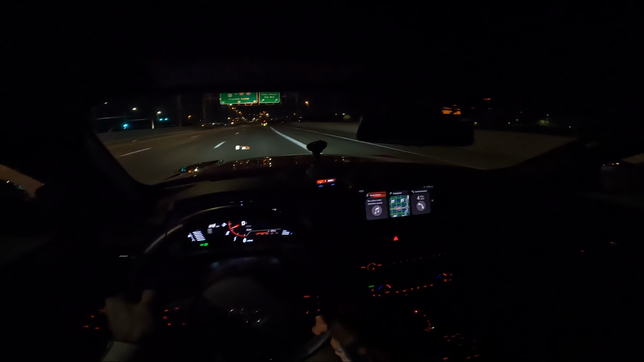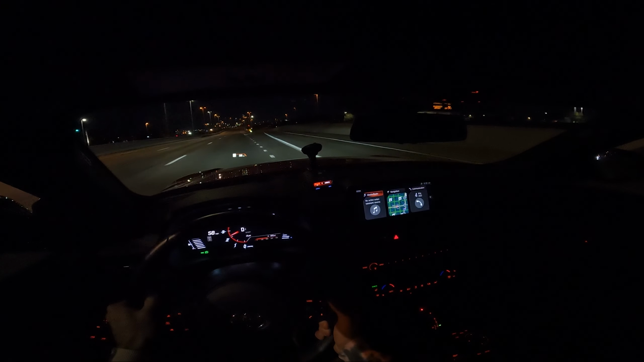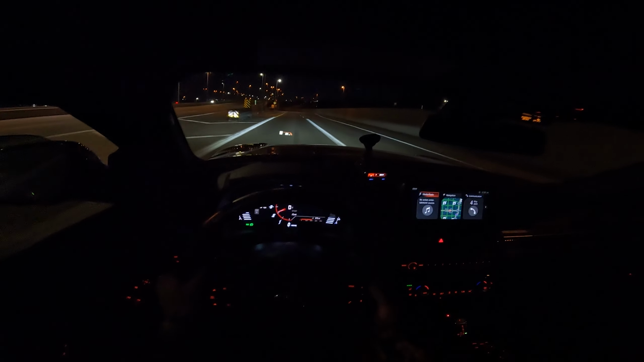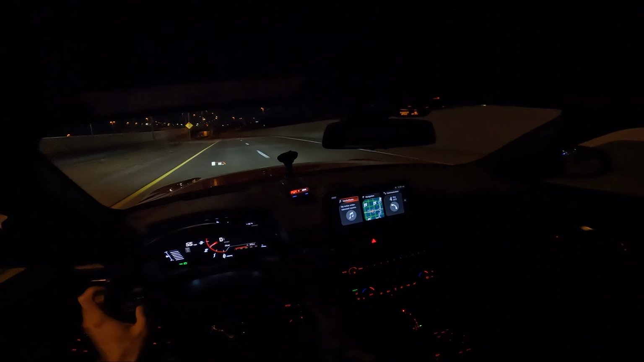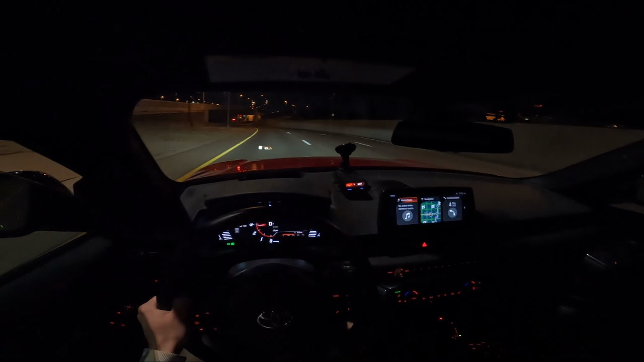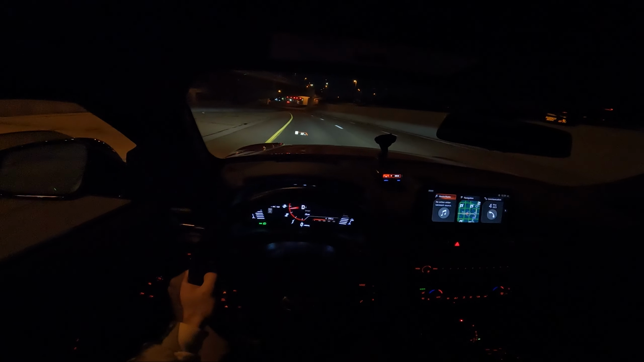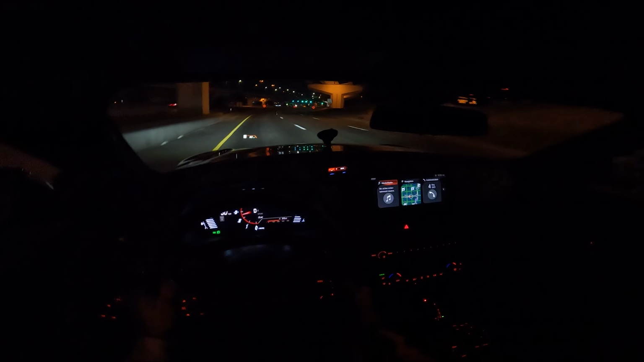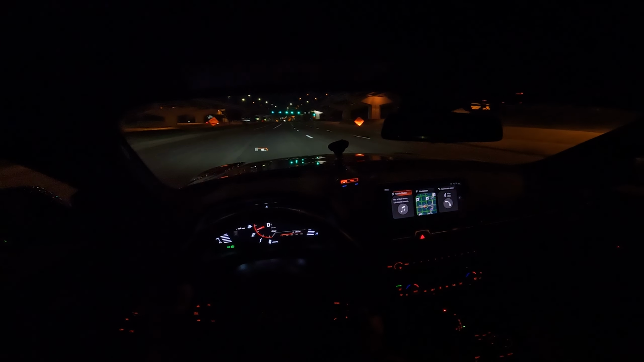Another unsuspecting fella probably going 70 down there. That's such a dirty spot. And it sucks because you'd think it'd be 65 miles an hour, but no, it's 55. So someone's probably cruising like 65 to 70. Well, they're done. All right. We'll give it a little juice.